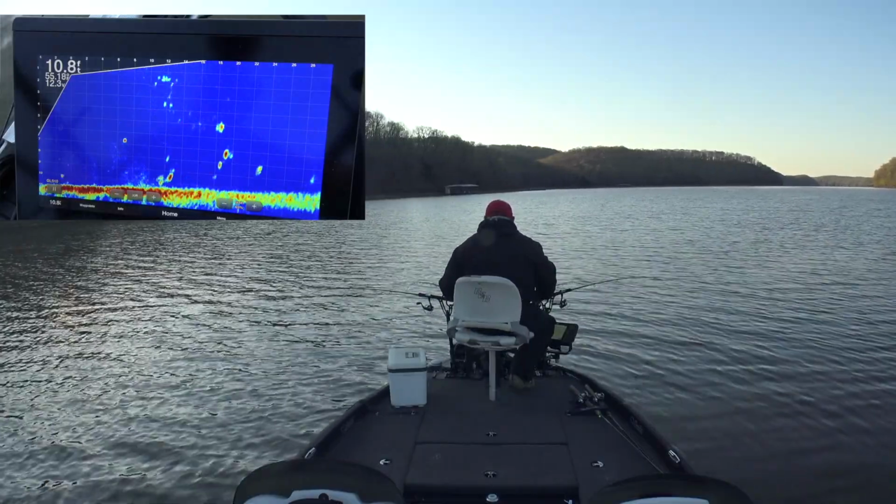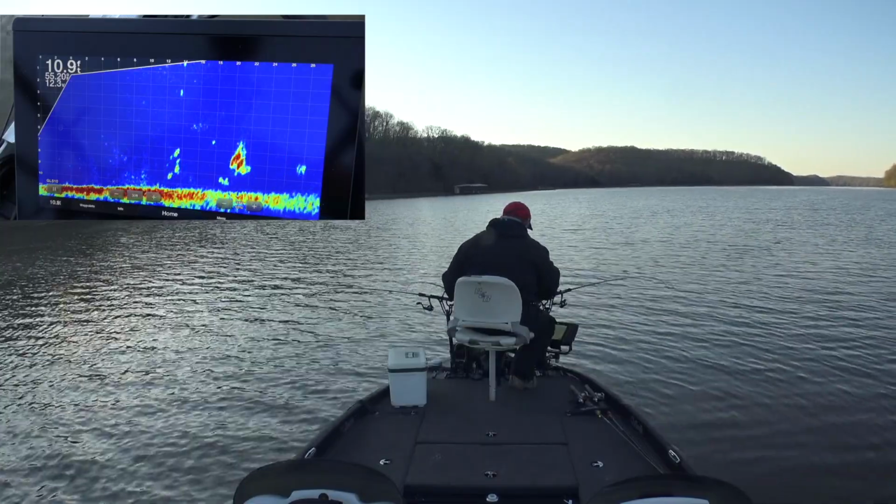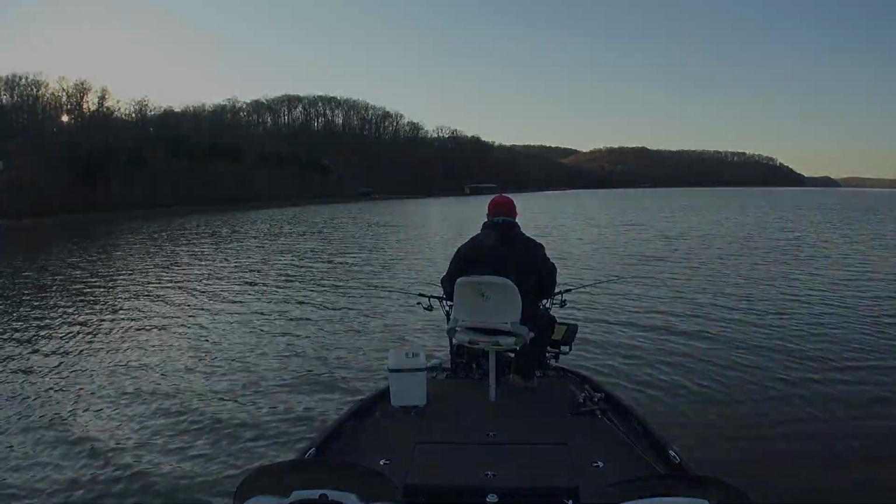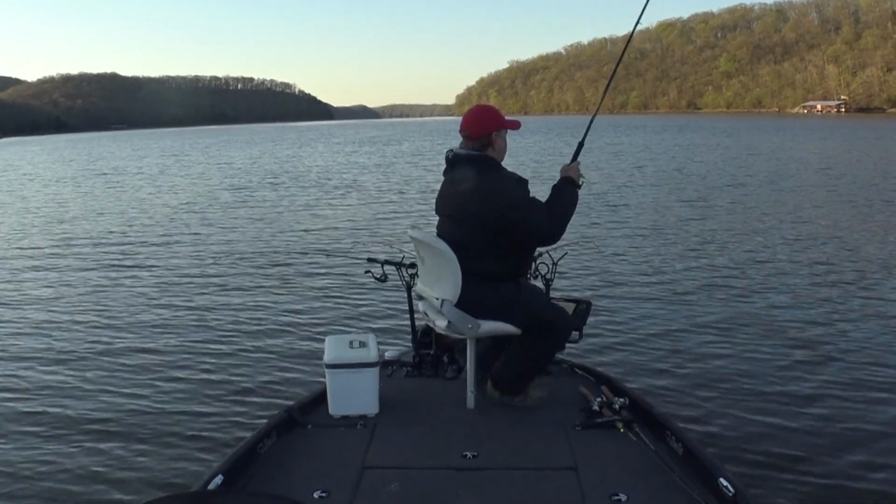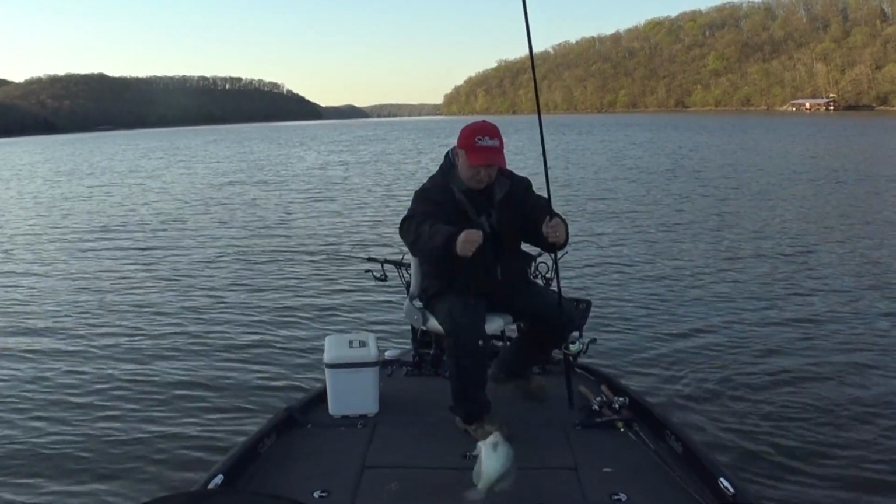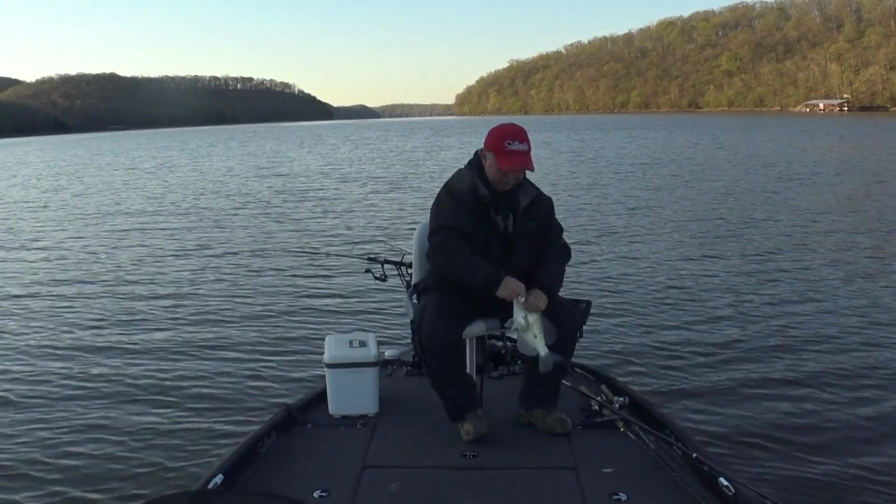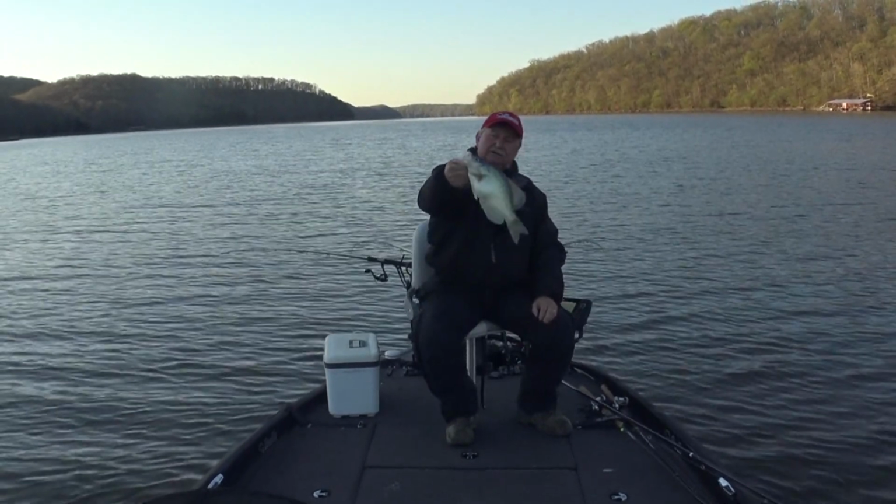Just kind of scanning around from side to side looking for, I'd like to see a little better fish. A lot of fish out here, but these are small. There's fish. Oh, that's a nice fish there. Yeah, there's that big old female out here. I thought they'd be out here in this deeper water. Wow, that's a good one.